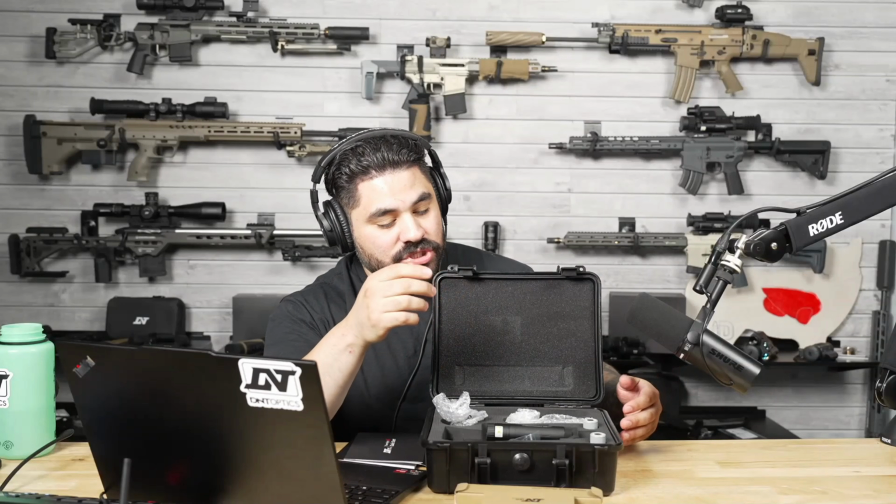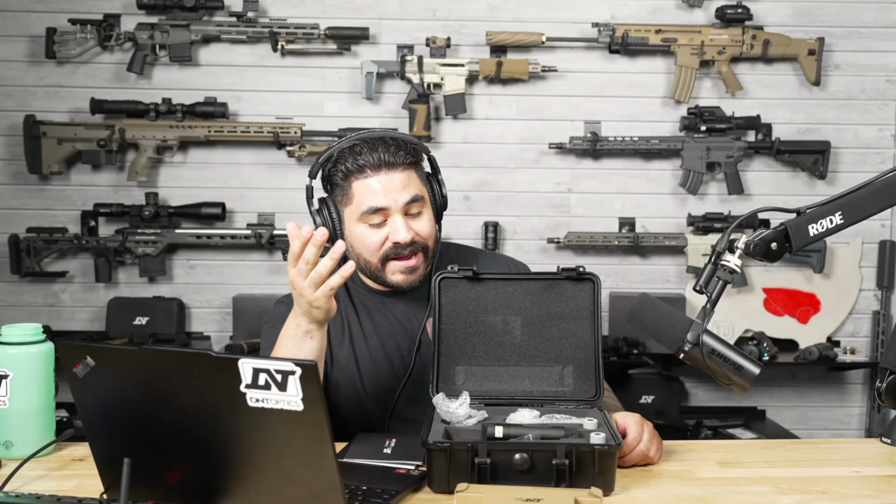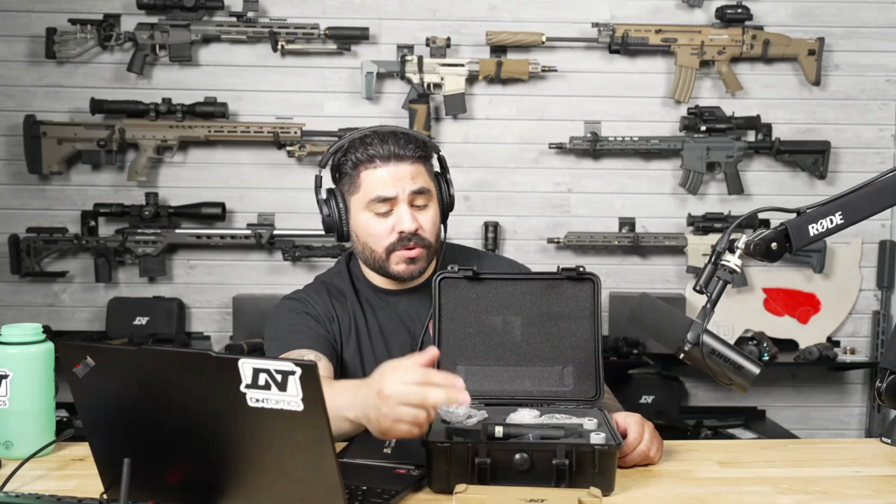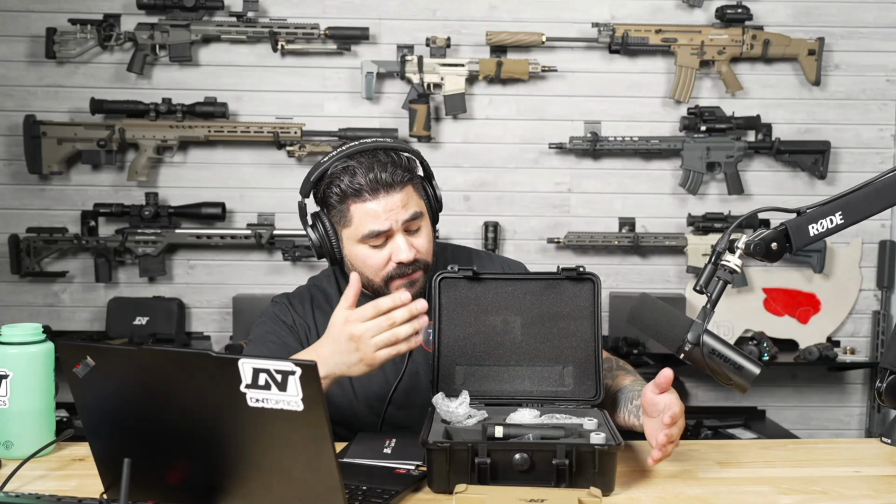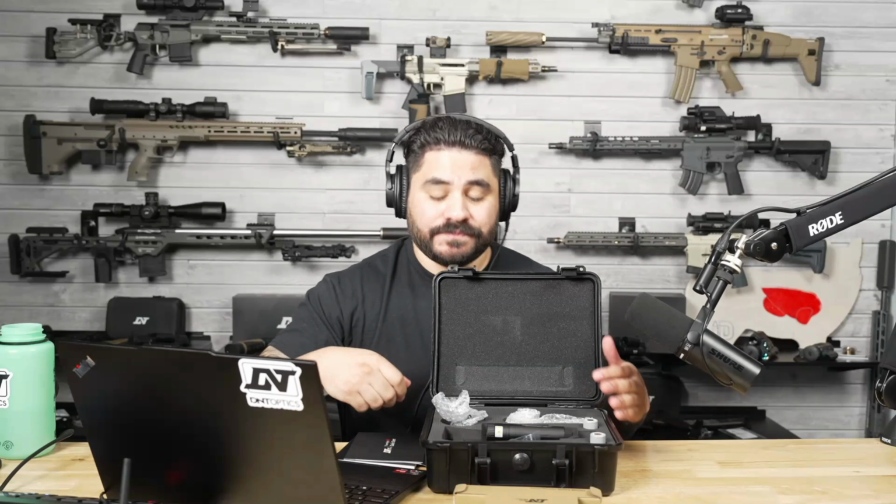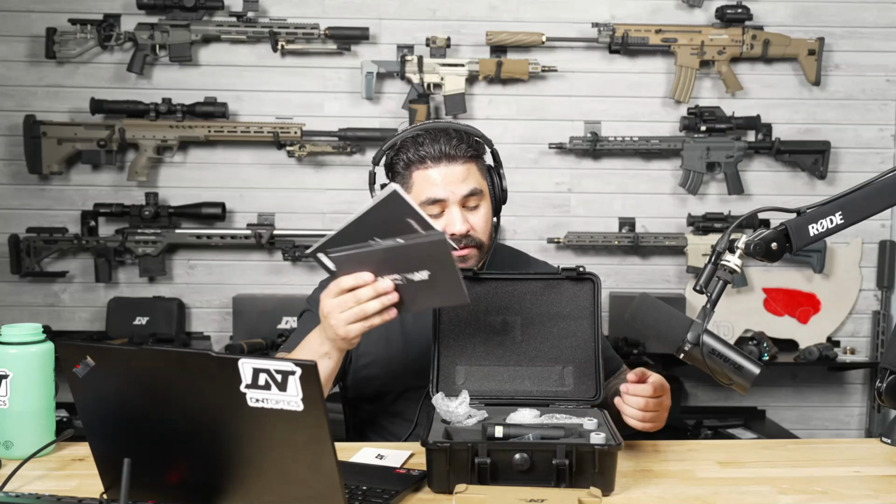They are labeled. We were getting a lot of people flip-flopping them, and they'd say, hey, it's not working. We've added a label now to indicate which one is which. So you'll be field ready right out of the box, able to choose between a 20 MOA or a quick detach 0 MOA mount, 2 batteries, eye cup, throw lever, the works. Of course, your manuals and dust cloth.